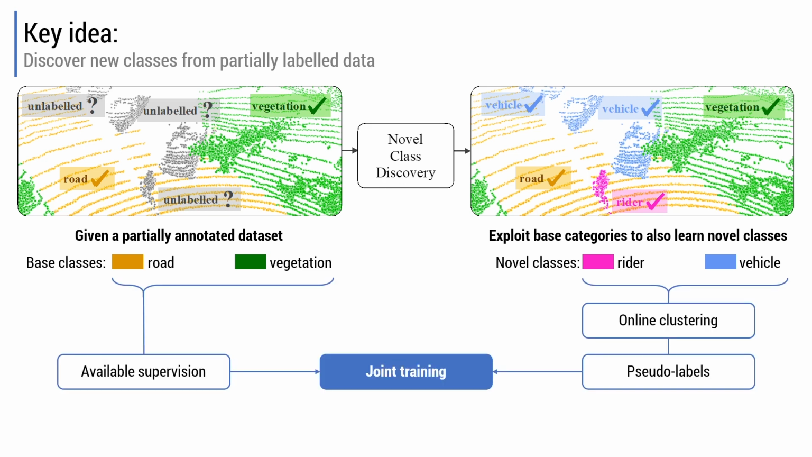In NOPS, we propose a methodology that merges the available supervision over the base classes with the pseudo-labels for novel points. These pseudo-labels are obtained through an online clustering method. By leveraging both types of annotation, we train a deep neural network to address the segmentation task comprehensively.